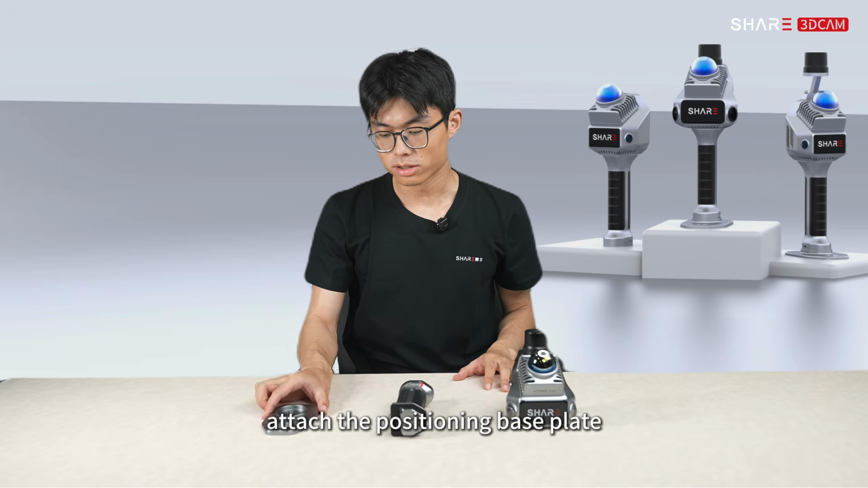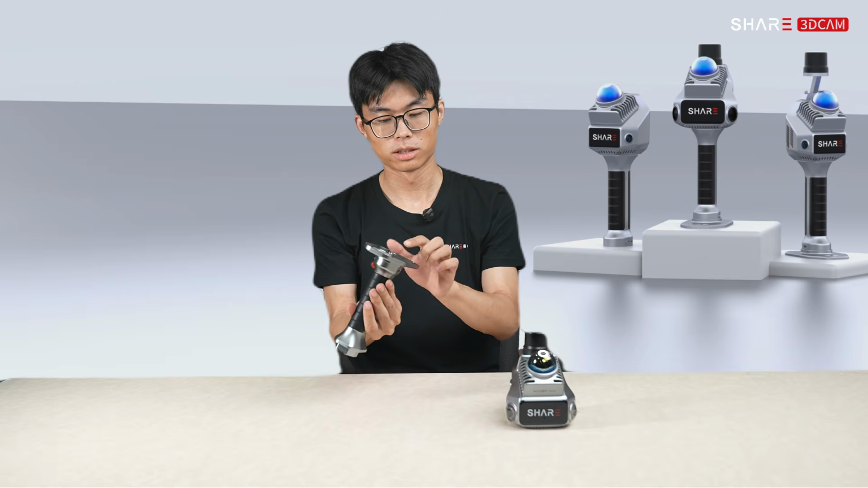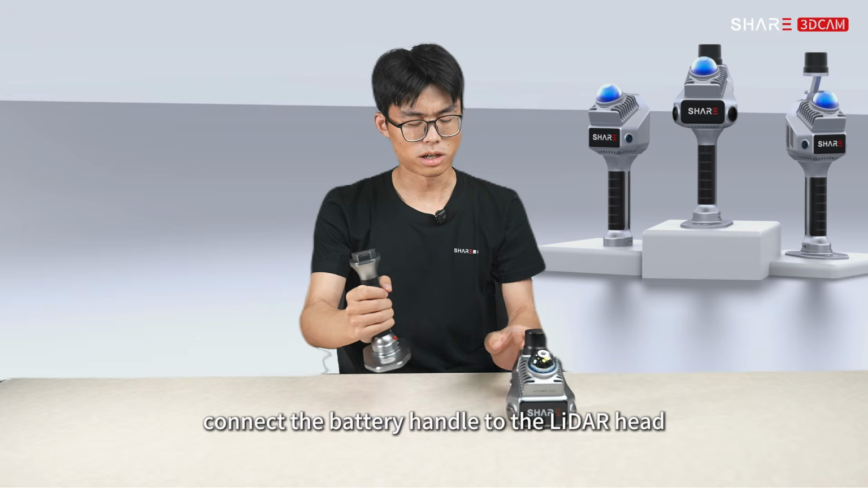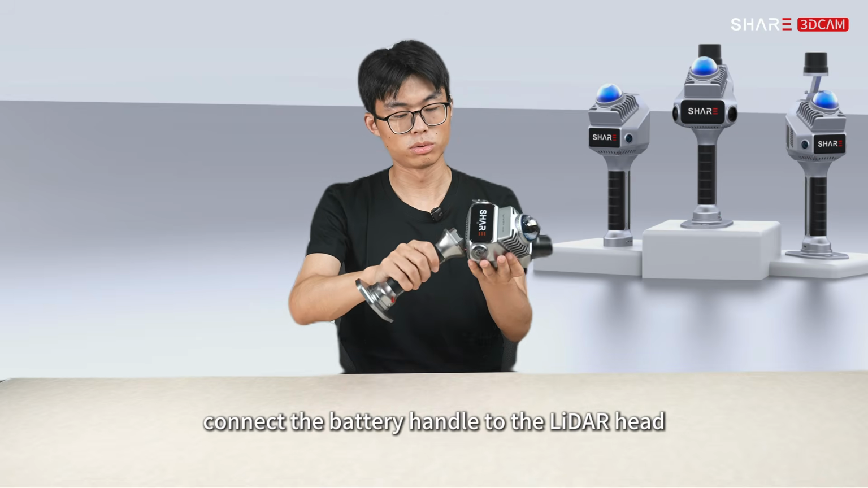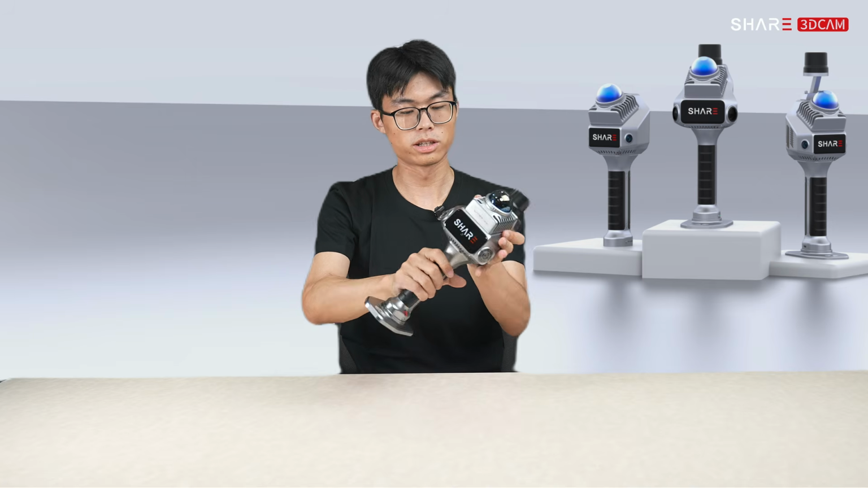Attach the positioning baseplate to the battery handle. Connect the battery handle to the LiDAR head. Here a click. Installation complete.